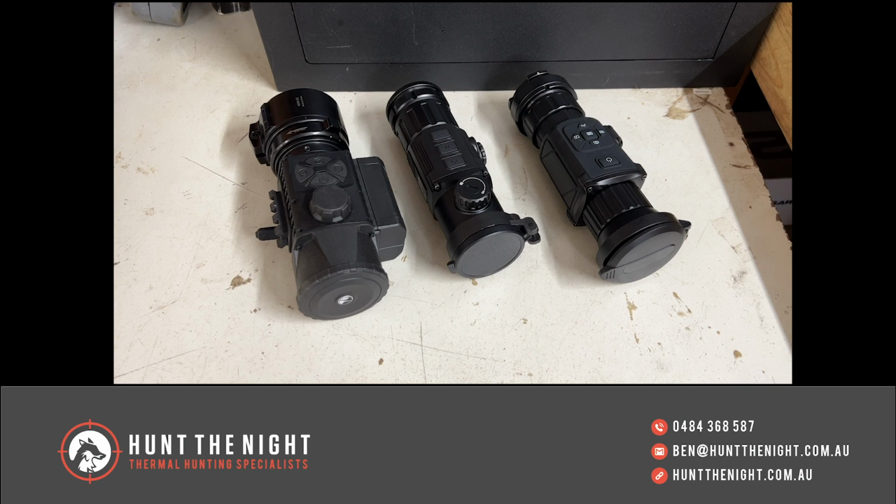And I see it in thermal devices when I read marketing last night that a certain monocular can easily pick up a human at 2,000 yards. Yeah, no, it can't. You might see a tiny heat blob, if you're lucky, of a human with that monocular, but it's not going to be easy, and you're not going to know it's a human. You're going to know it's a heat blob. So you've got to get past the marketing, and we've got to test it. We've got to use it, and you've got to have that expectation.